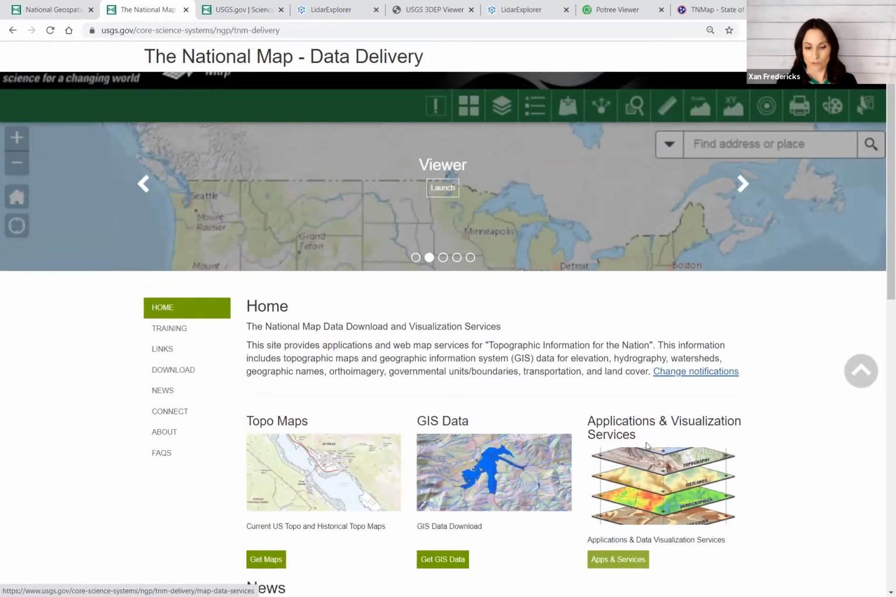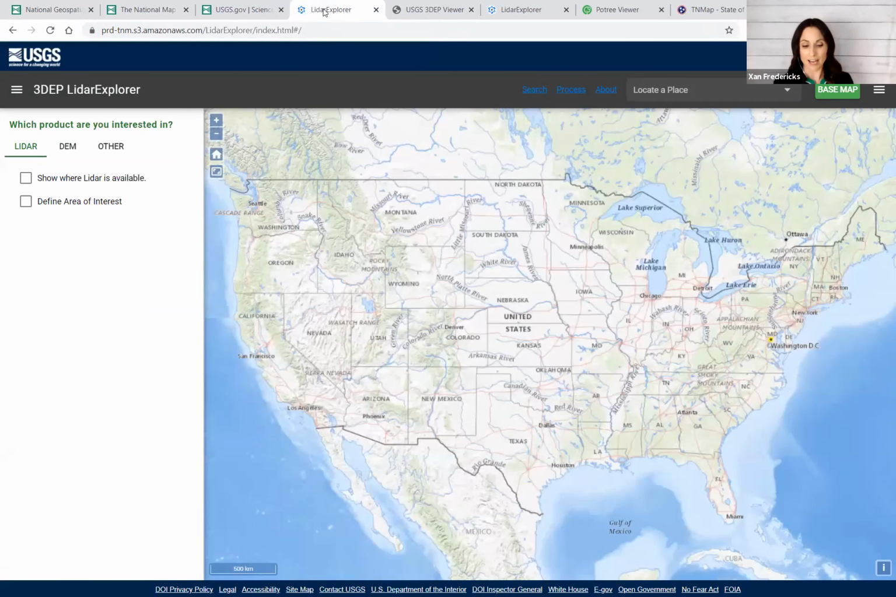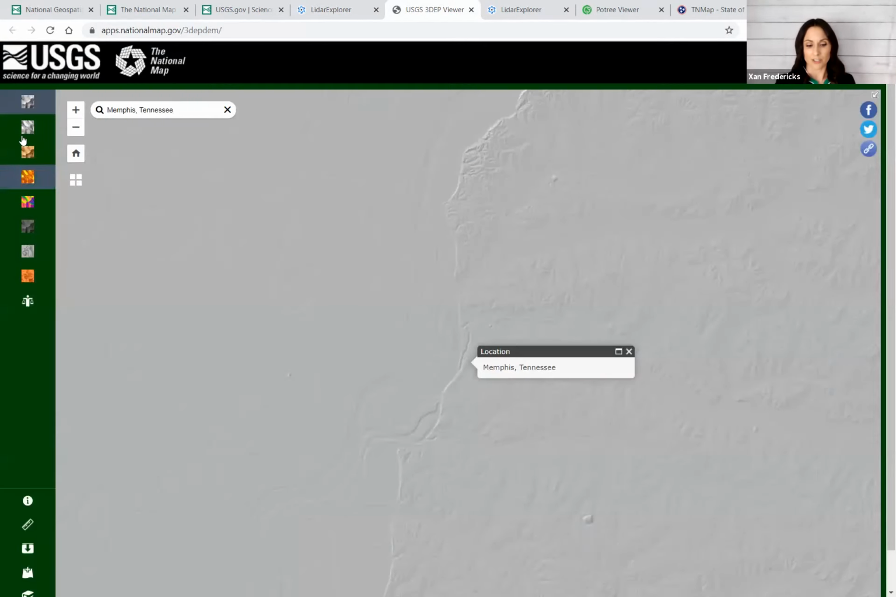So it's a really useful one. The LiDAR Explorer, when you click on it, will let you actually play with the LiDAR point cloud and the digital elevation models. But the 3DEP viewer is actually letting you look at some pre-done data sets.